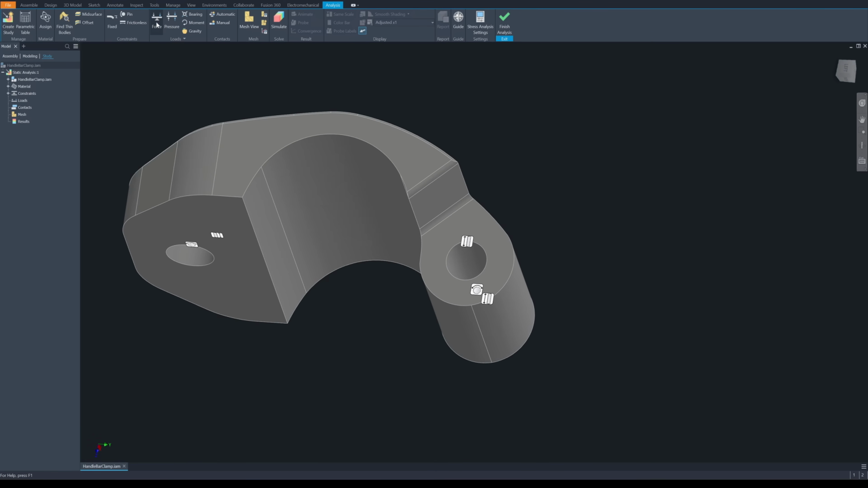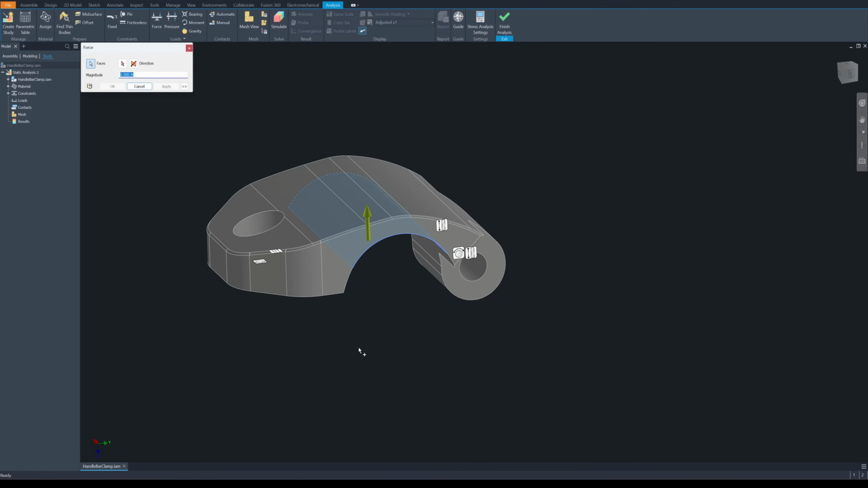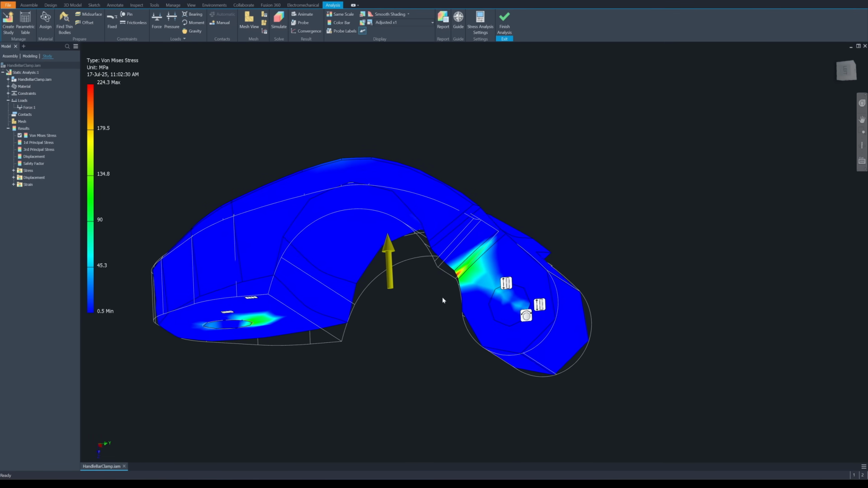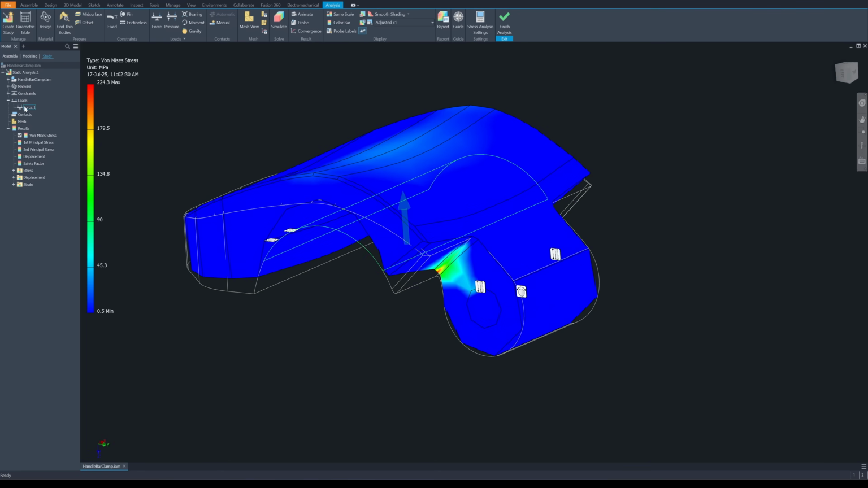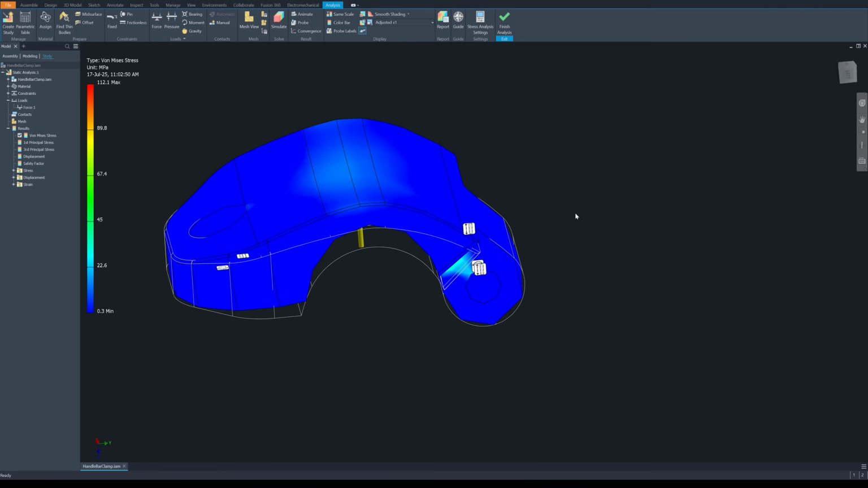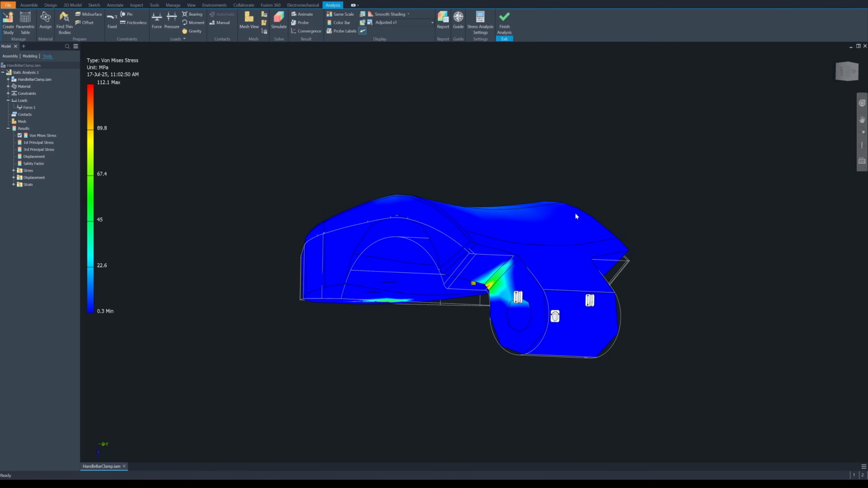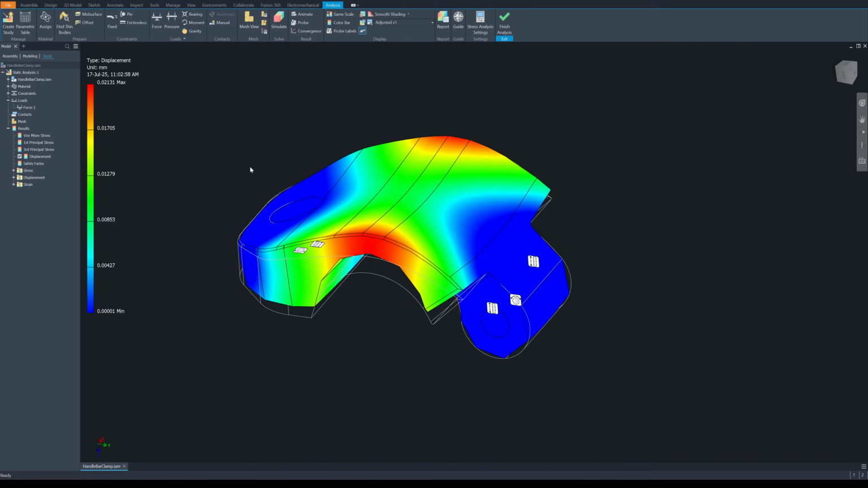Next I'm going to apply force on this face in the upward direction. At 1000 kilograms load, this part will break. So I think it should be somewhere around 500 kilograms. This part can carry 500 kilograms of load. And if you look at the displacement, it's only 21 microns. You're probably going to bend the handlebar before this part starts to break.